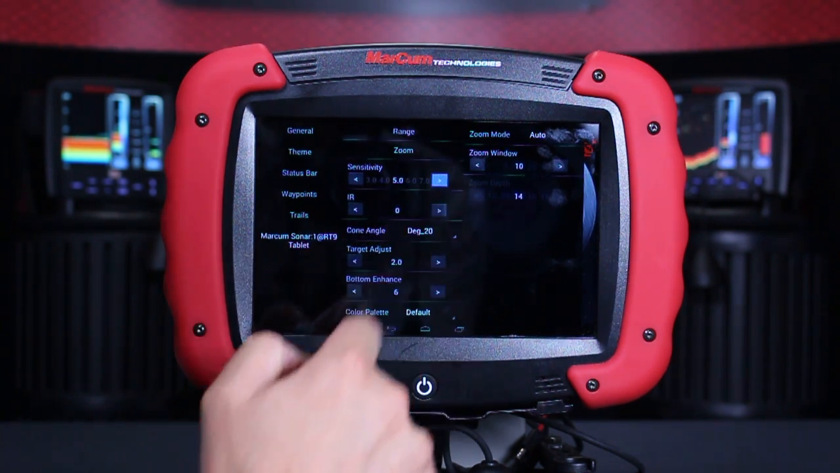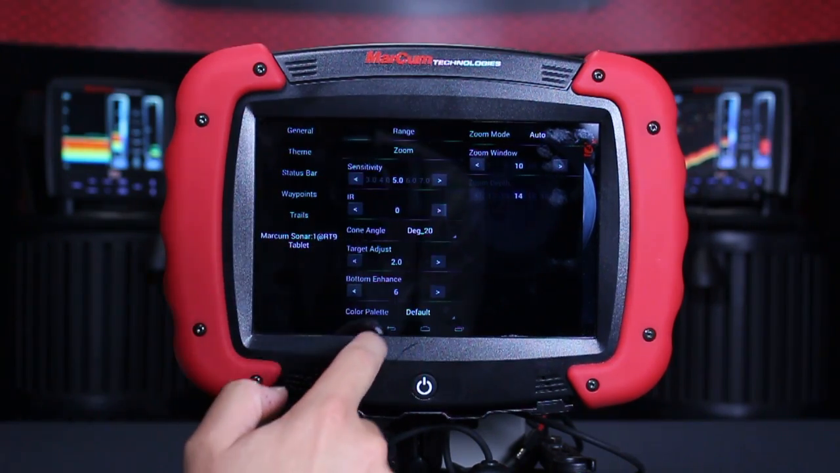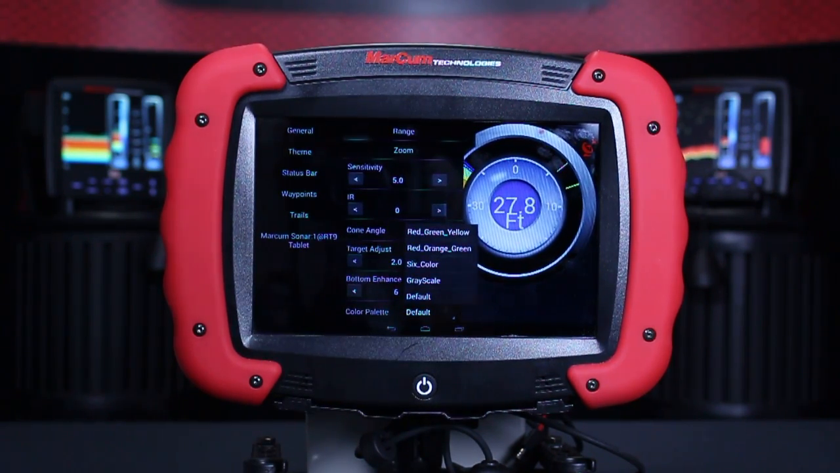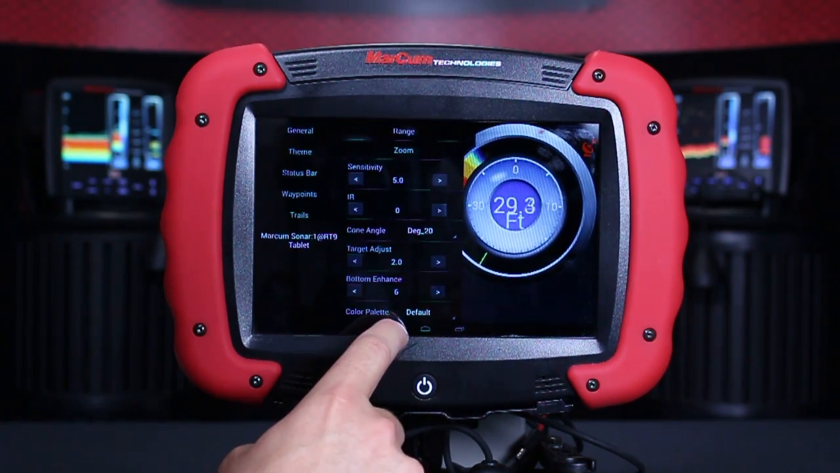Our sensitivity is going to just be able to change our sensitivity just like we would with a button or a knob on the flasher. We have interference rejection, we have our 20 and 8-degree cone selection, target adjust, bottom enhance, and then our color palette, which is like our digital systems, where we will have 2 3-color palettes, a 6-color, and grayscale. So choose what you would like best.